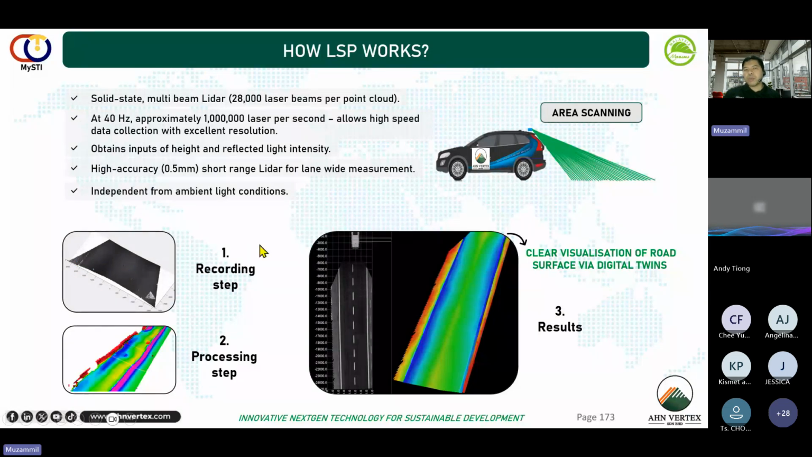After the recording step, it will be put into the software. The software will translate it into this height map. We call it a height map. What it means is, if you see the surface, the green means the same height as the plane. Red means it's a little bit higher, like road curbs, and blue and pink mean a little bit lower, like a drain or potholes. So LiDAR is able to detect all those things on roads.